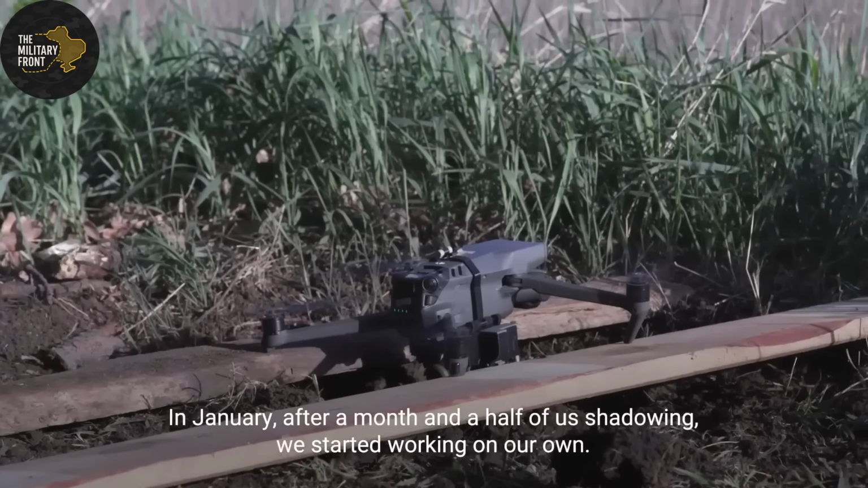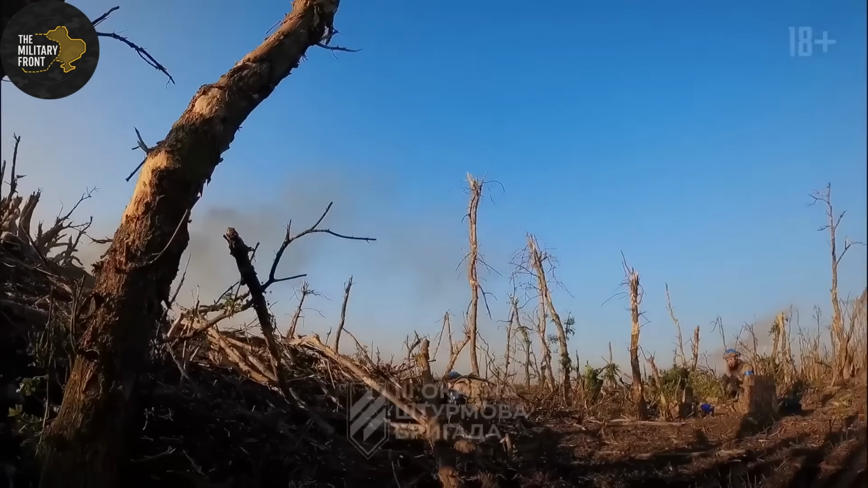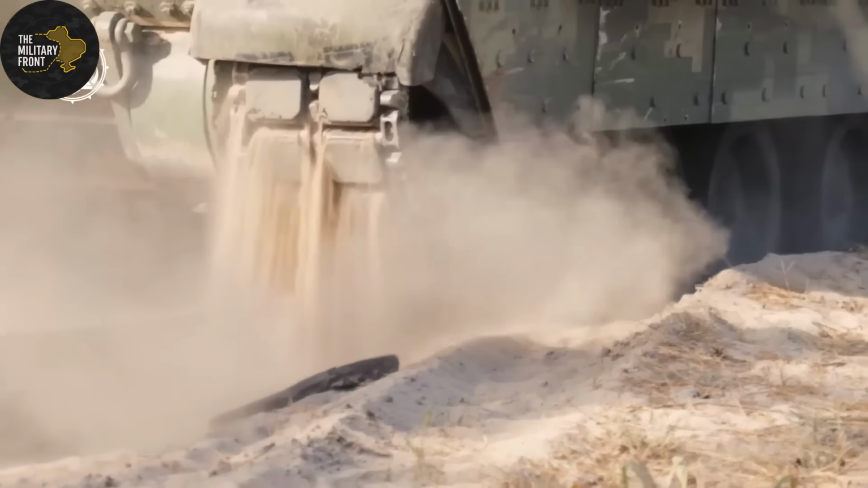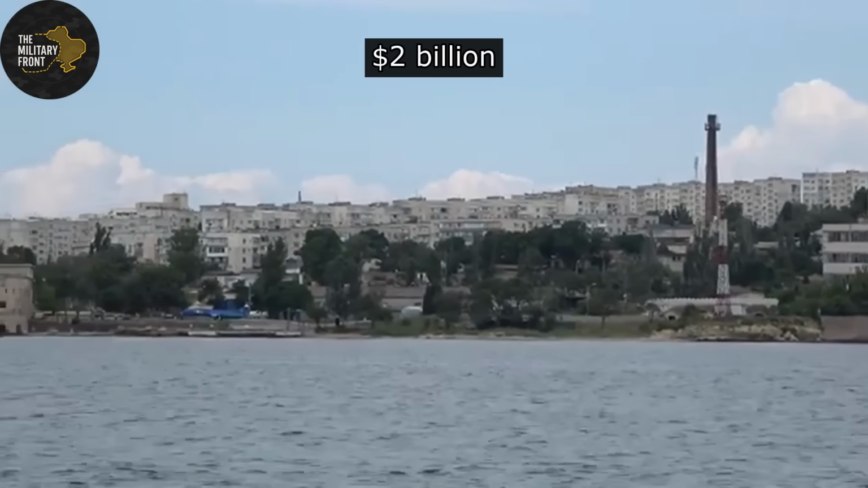Small, dispersed, technologically enabled units. Constant drone coverage replacing constant human presence. Psychological warfare through persistent existential threat. Economic efficiency through precision engagement rather than mass firepower.